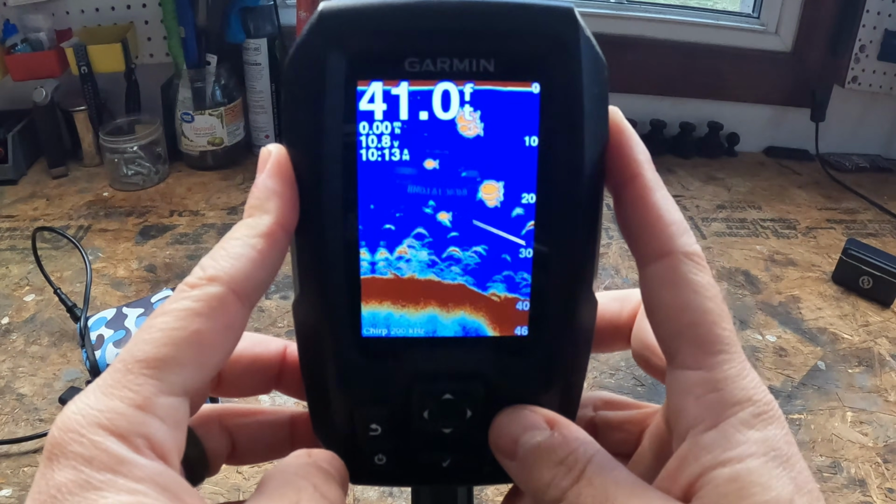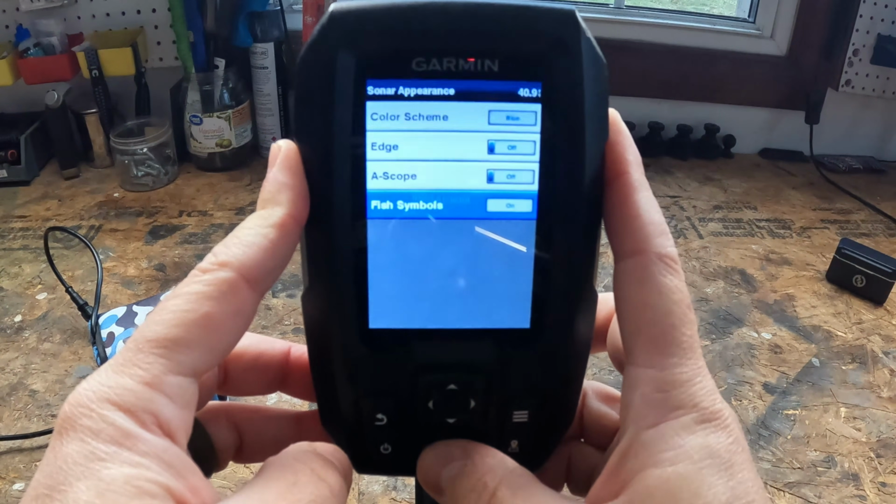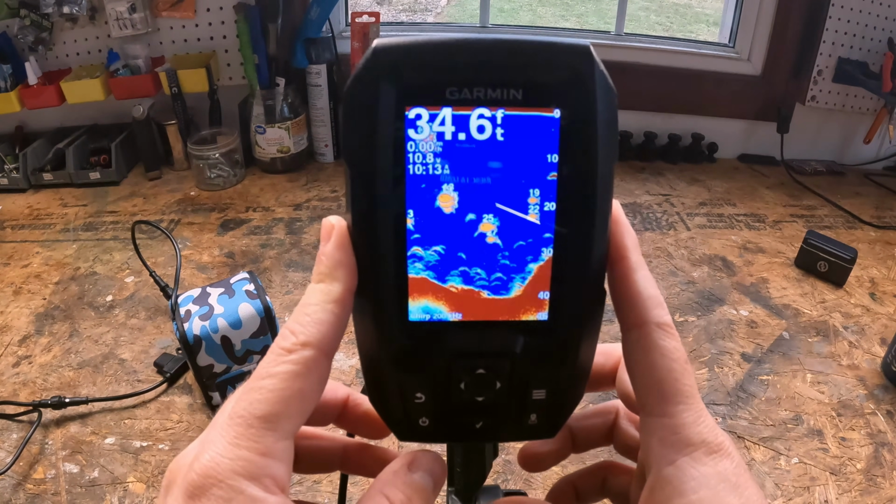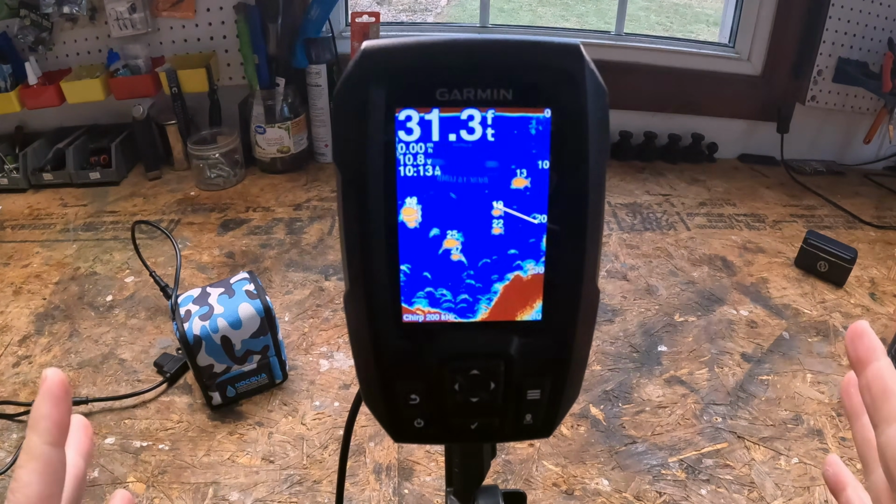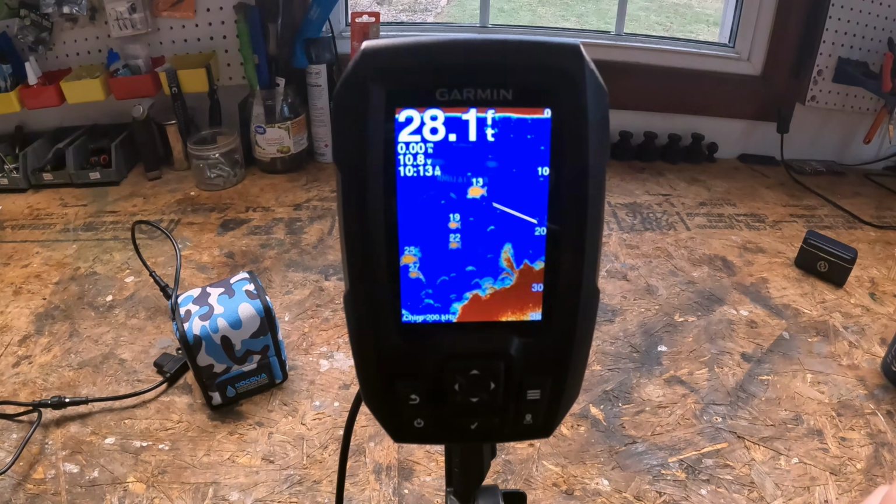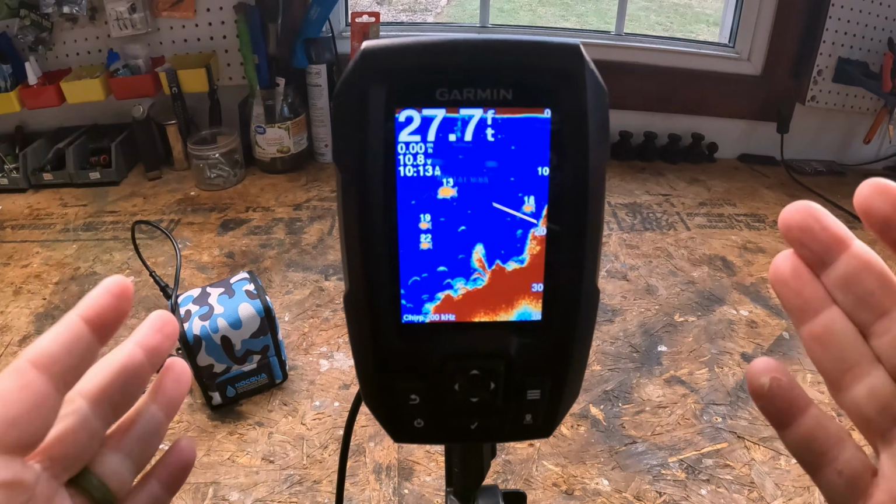And then lastly, the option you get, head back, appearance, head down to fish symbols, and head to the last one, which is going to be the whole enchilada. Right? This is going to give you fish icons, the depth of each target, plus the full sonar background. And this is the most information-rich view Garmin offers. So if you want a complete picture of the underwater world with a little help, this is for you.